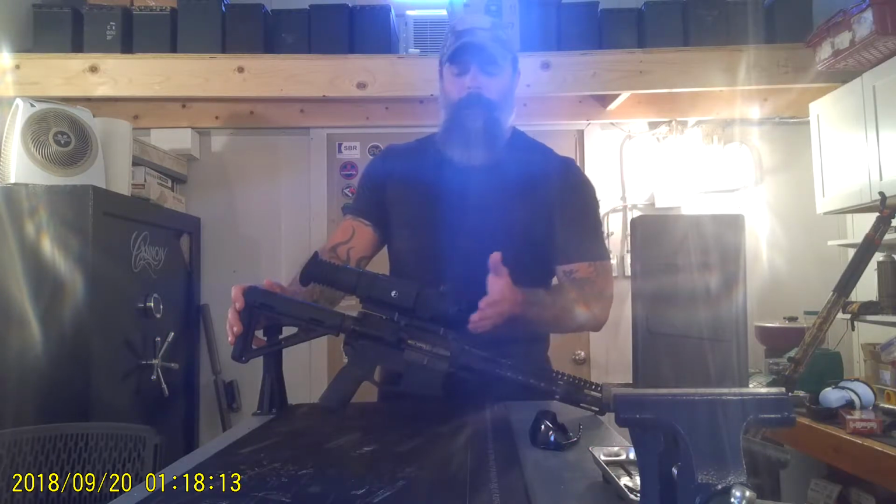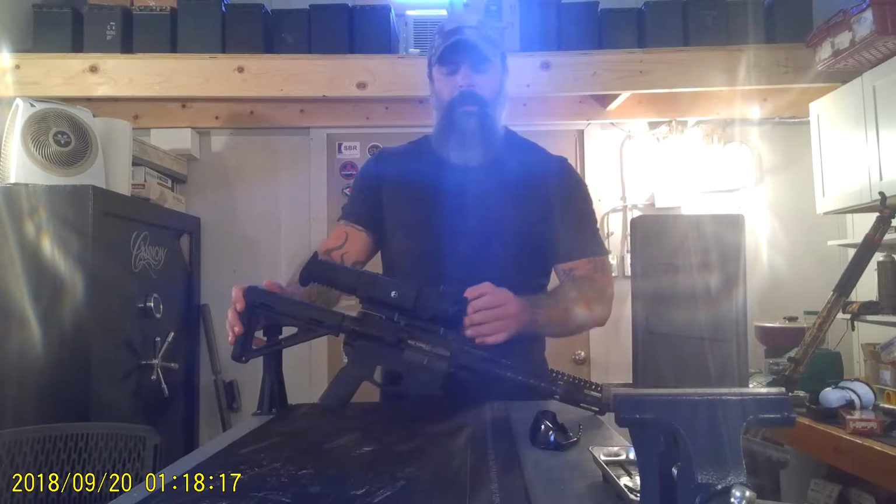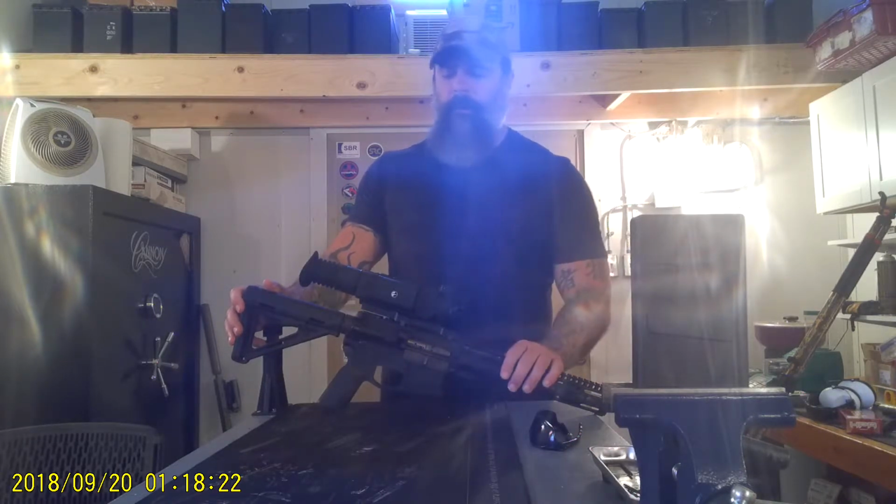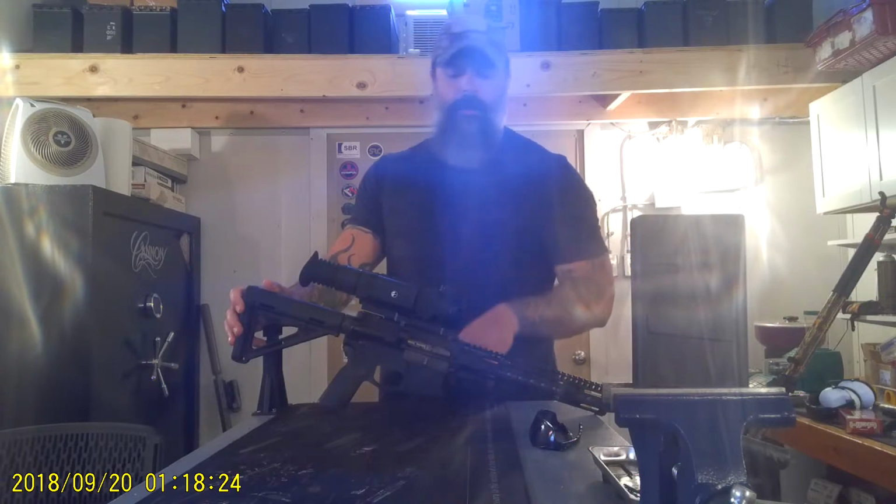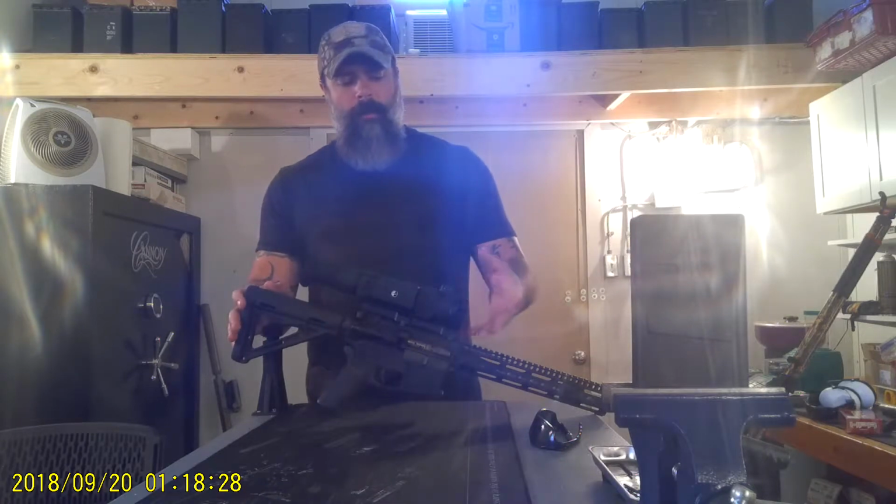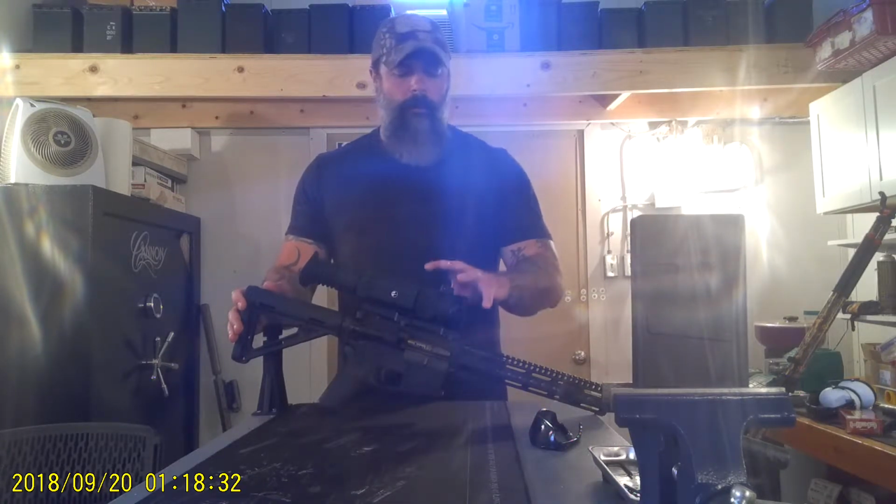All right, it's got a 42 millimeter objective. The whole 50 thing is kind of deceiving, because people think, well, it's got a 50 millimeter objective, and I would agree, I think that it should, but it has a 42, the larger objective. From what I understand, you're paying for this part right here whenever you're paying for glass out there.